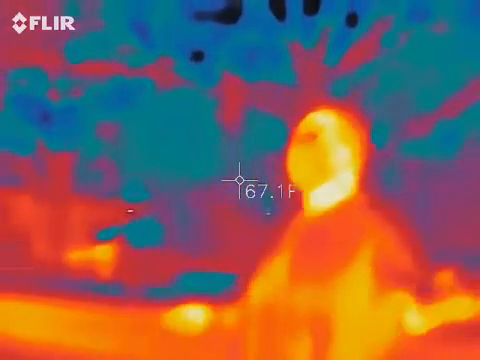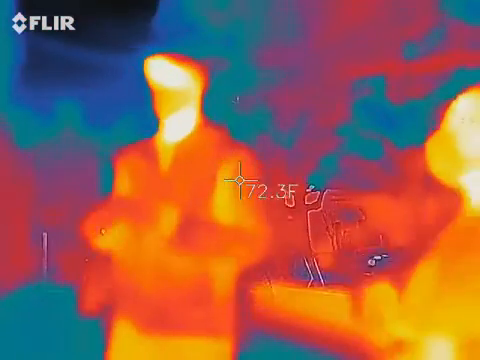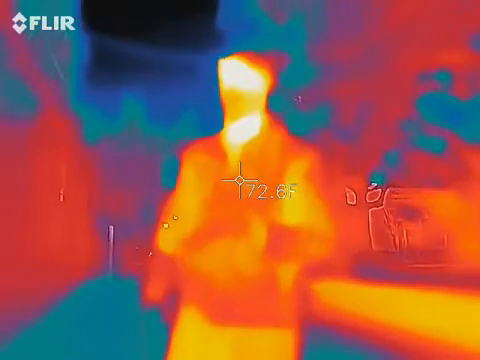I don't normally give this to teenagers, just so you guys know, because they usually don't know what it is. This is just a plain old digital camera. It doesn't have a flash on it. The setting is turned off. Teenagers don't know how to use digital cameras.